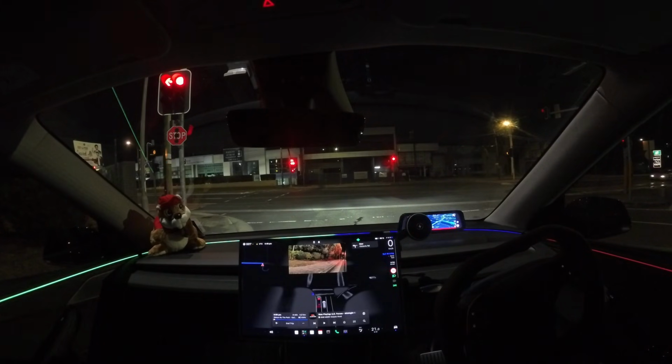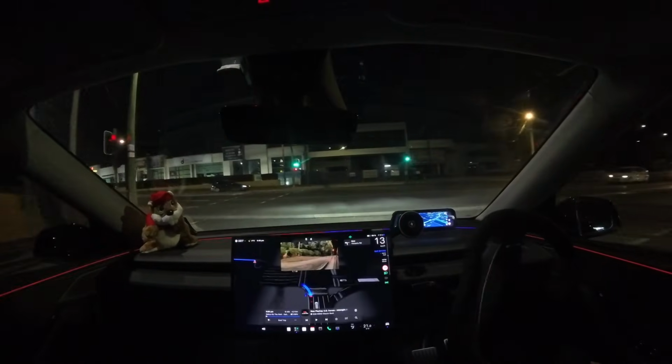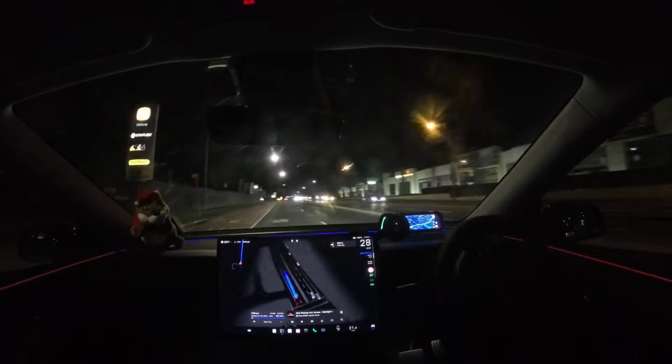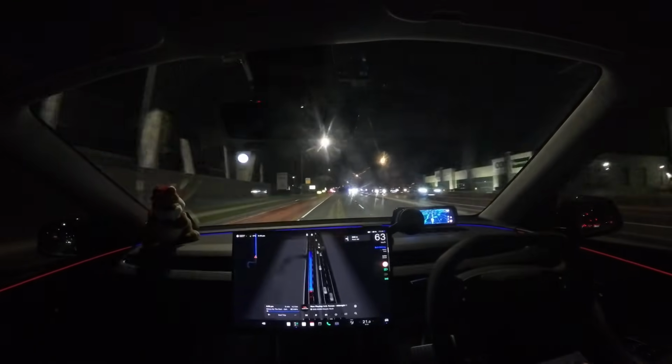Alright, so the light's about to turn green. Let's see how it takes it to the left. Alright, so there's roadworks on the left there. Oof.